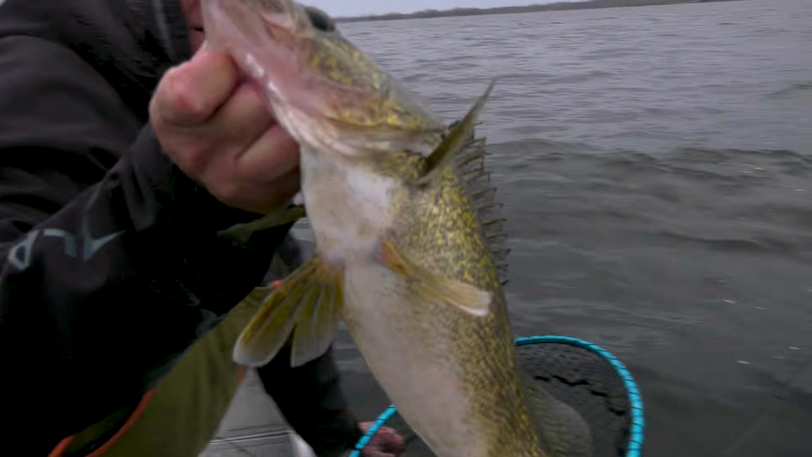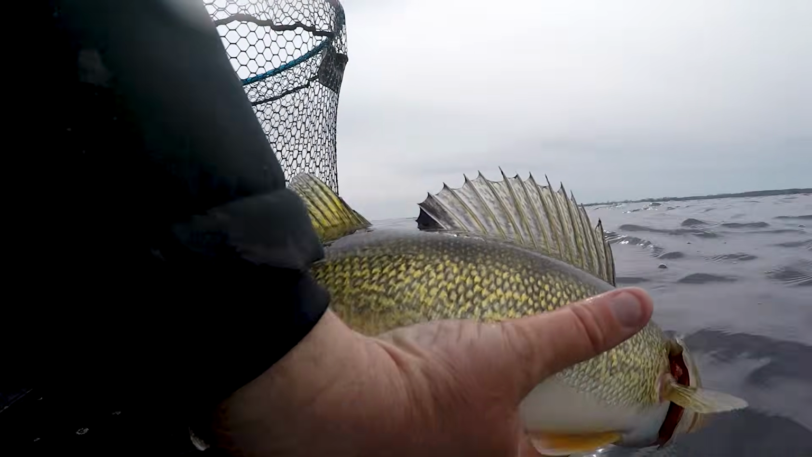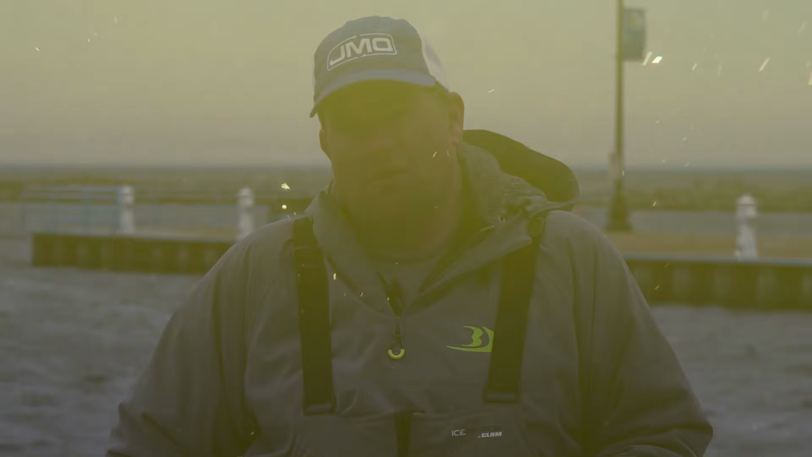So the attitude to have on Green Bay is just be prepared to spend a big part of the day finding them. It's kind of like waterfowl hunting, right? If you're going to shoot a lot of ducks, you've got to spend a lot of time scouting. Green Bay is the same way.